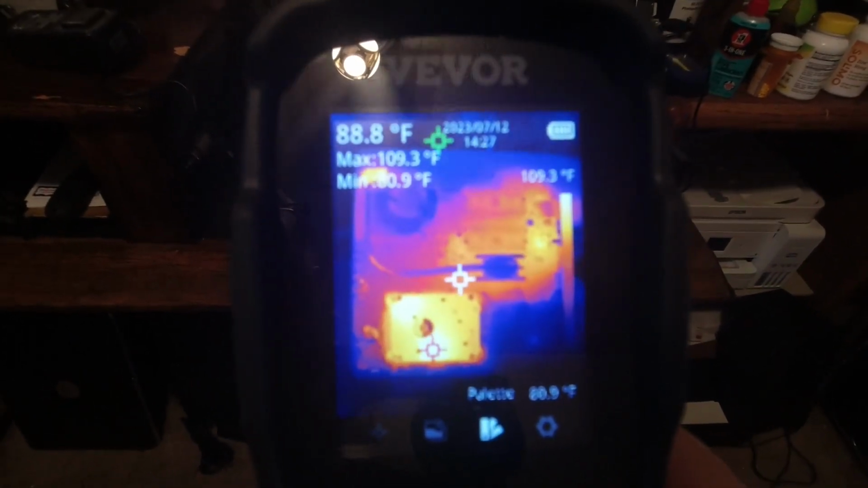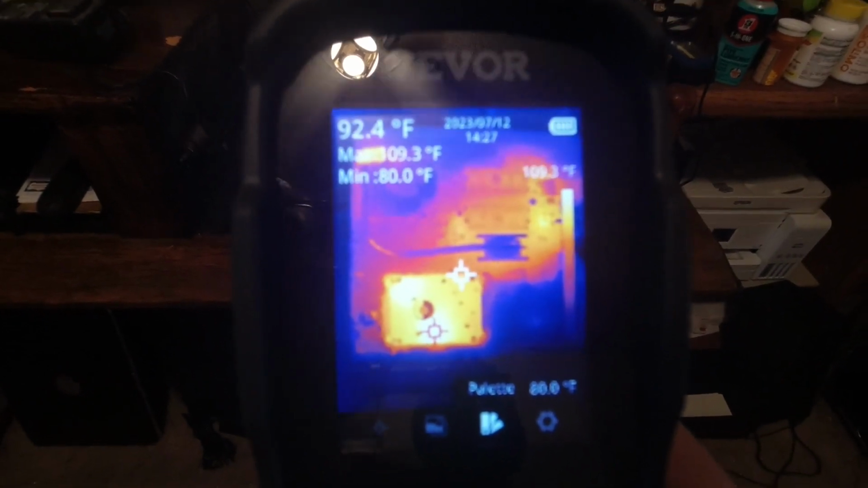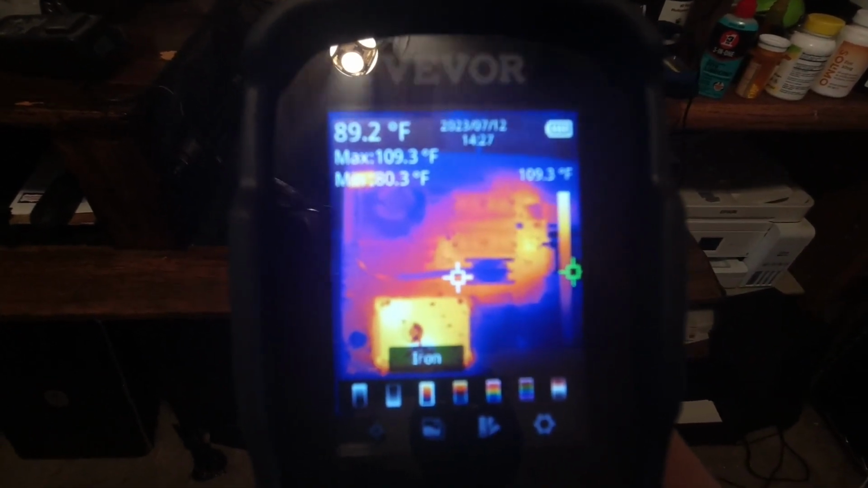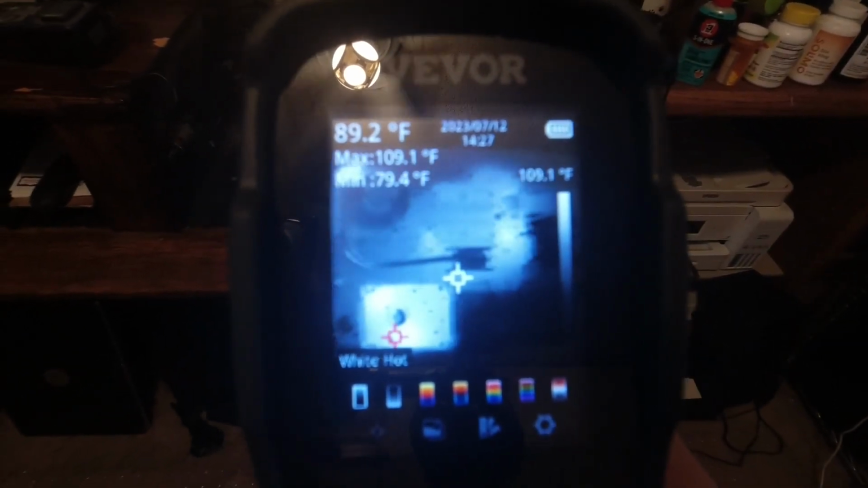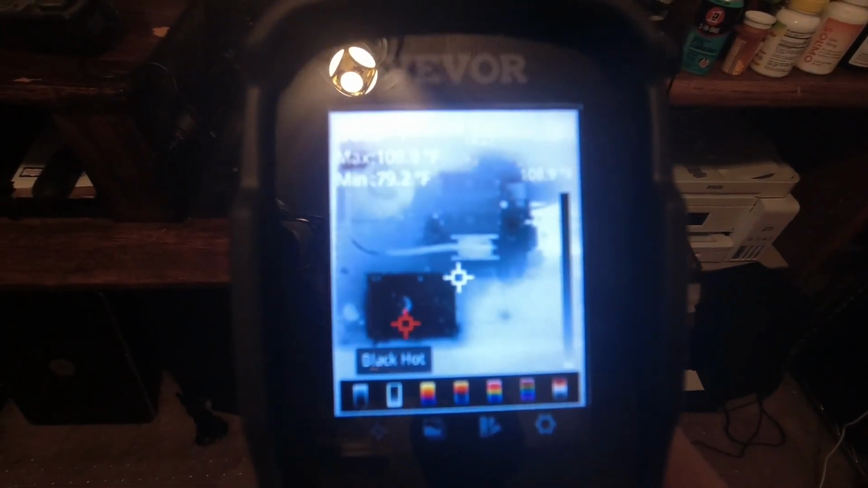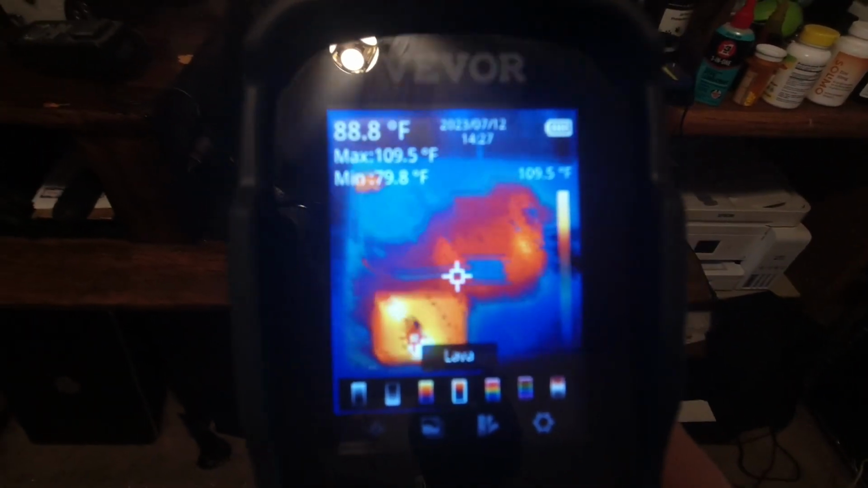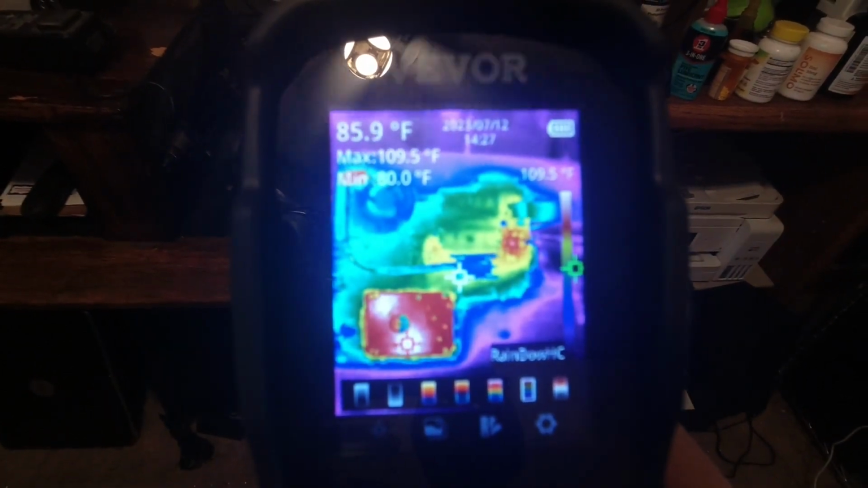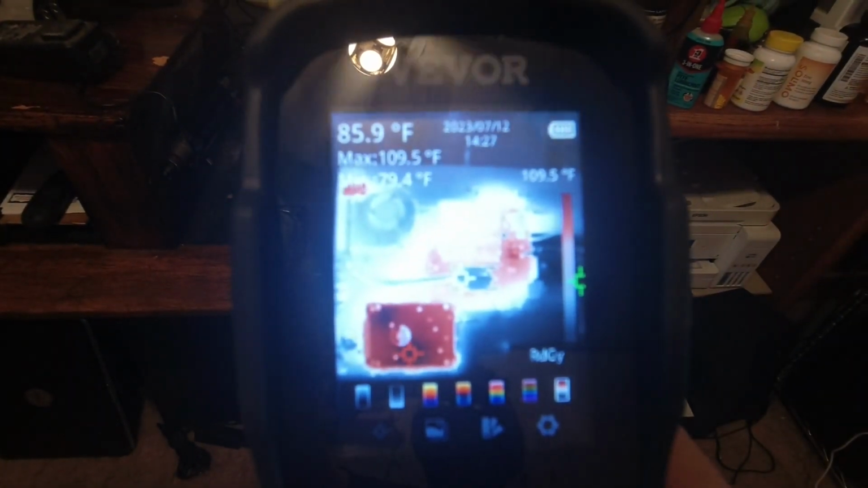Also, while we're here, let's take a look at the different palettes. Again, we're going to press the center button and use the rocker to go over where it says palette. The default palette seems to be this one called iron. If we go all the way to the left, we have a grayscale called white hot. The next one over is another grayscale called black hot. Then we're back to the iron, and then we have lava, and then we have rainbow, and then rainbow with high contrast, HC, I think, and then red gray.